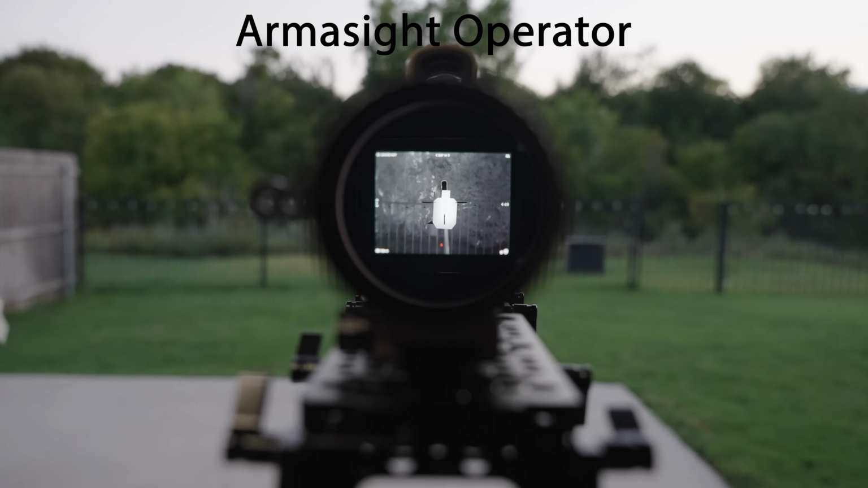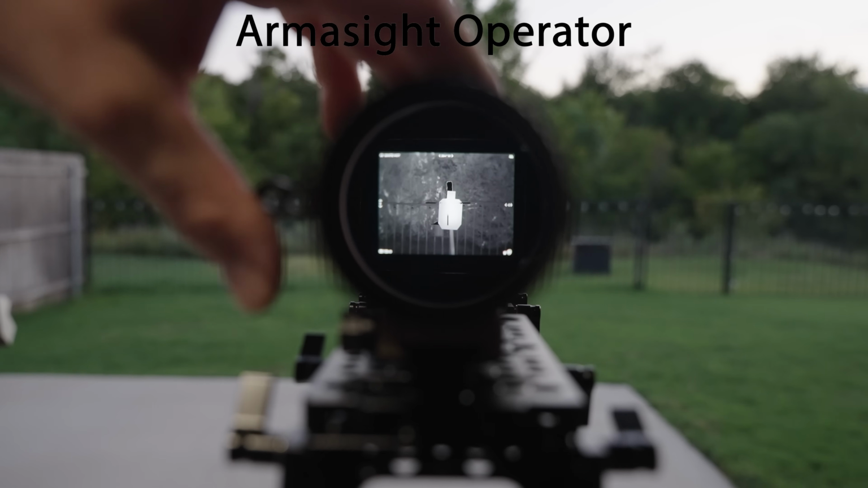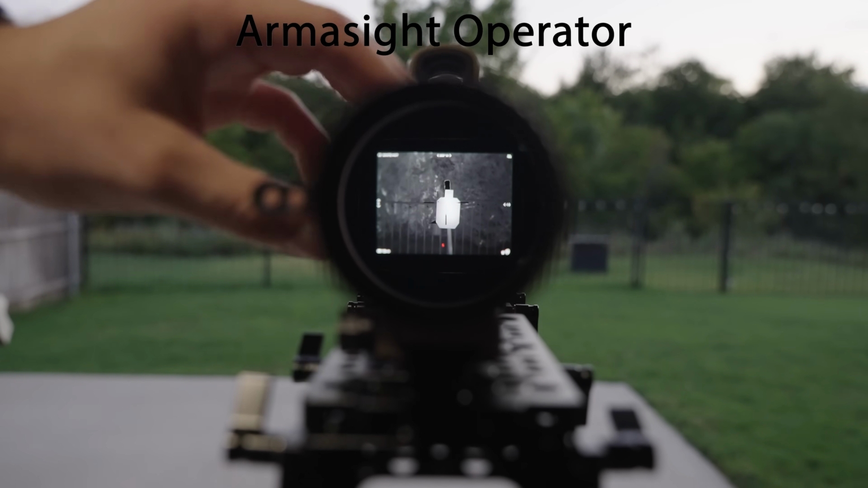So similar to the Guide, the Armor Sight Operator has negative magnification, so we do have that nice looking full field of view at the rear. So looking pretty good. It is able to distinguish between that hot and cold, so we're not cropping some of that in terms of thermal dynamic range.